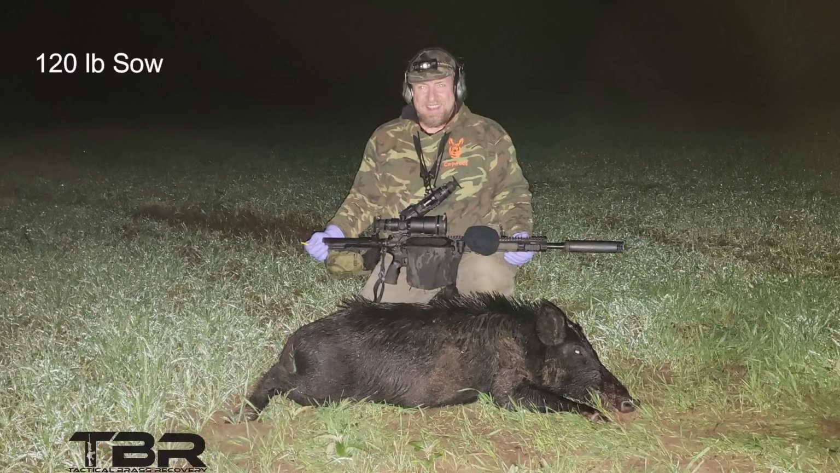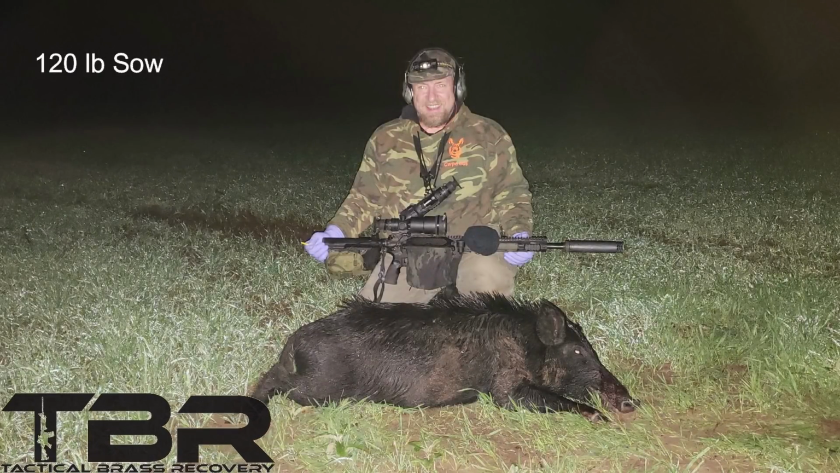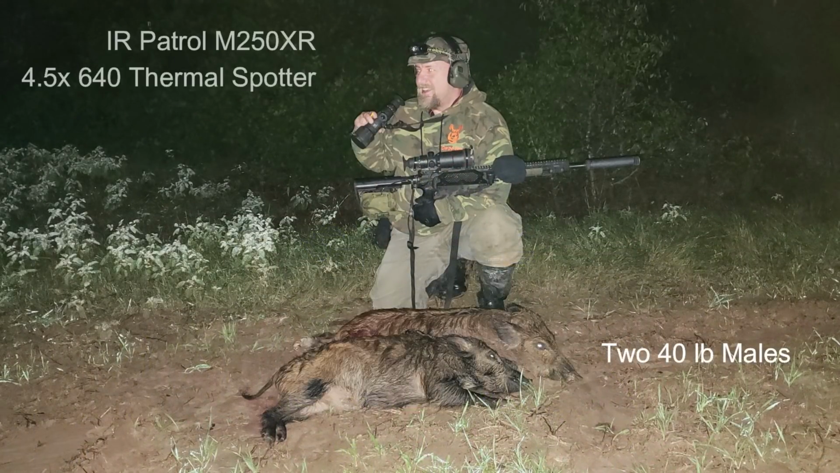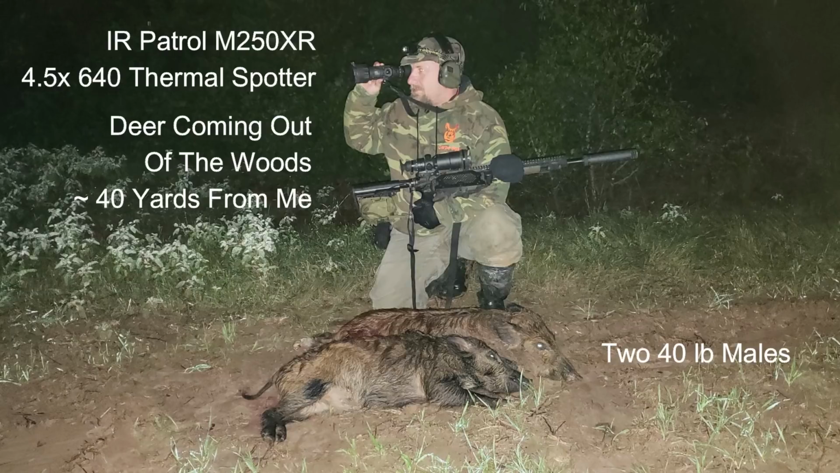This was the first sow shot. The shot entered behind the head, severing the spine, exiting on the opposite side. And these were the 2 40-pound males that I shot on the run. And off in the distance, while I was taking pictures, deer came out, which I thought was kind of neat.